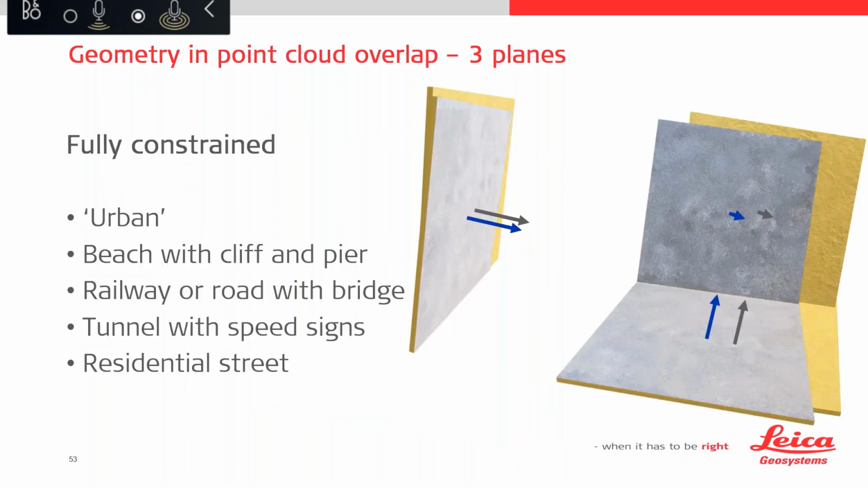So we are confident that wherever we try to move those surfaces, they would not be fitting. And we can then have a fully constrained situation. And this is the situation that you're going to be coming across most often, because it's going to be your urban places, it's going to be your beach with an additional pier as well as the cliff. Your railway may have bridges and road signs and so on, and your general residential streets all have lots of lovely tri-directional surfaces which will create a fully constrained point cloud for you.